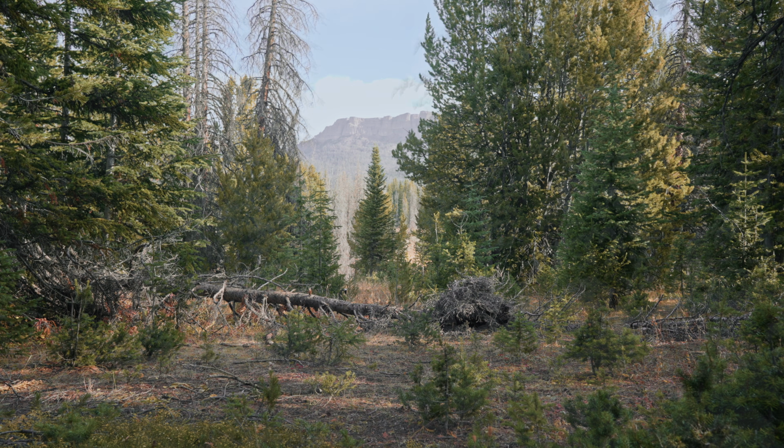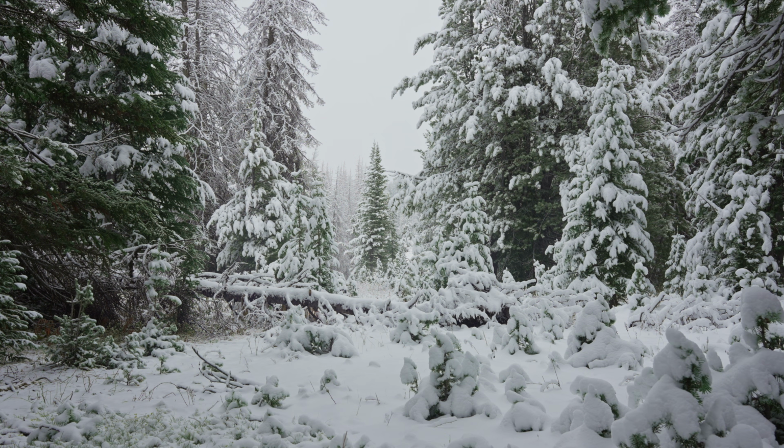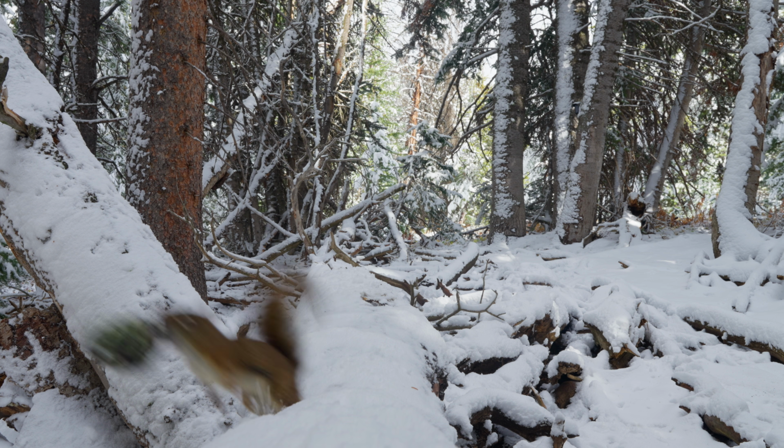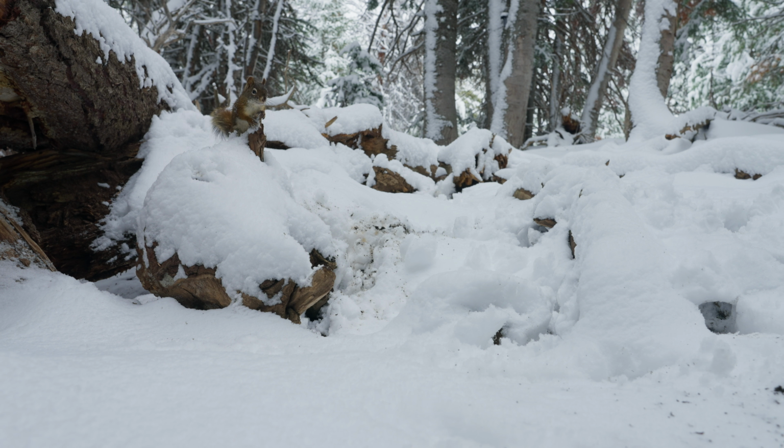It's a short summer up in the whitebark pine forest. The squirrels harvest far more cones than they need, and so even after all those visitors, they still have a stockpile to get them through the long winter.